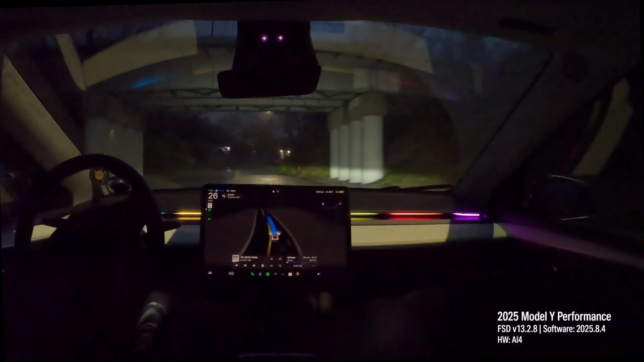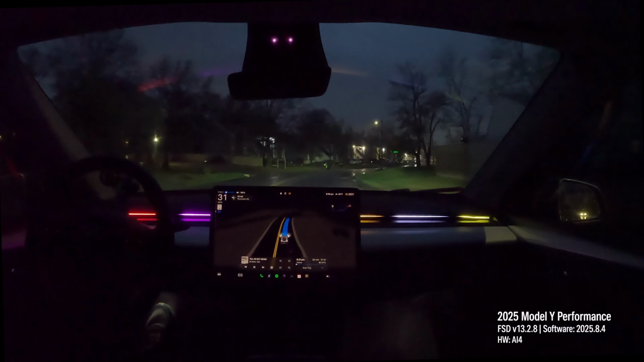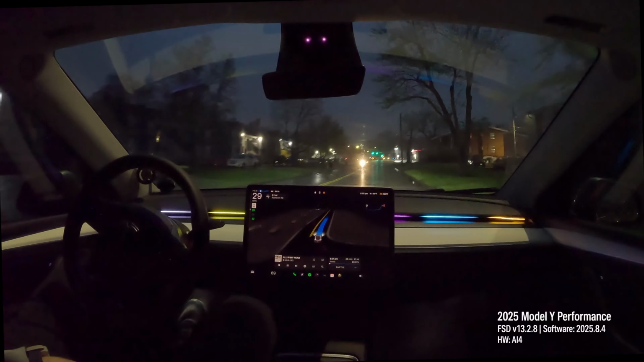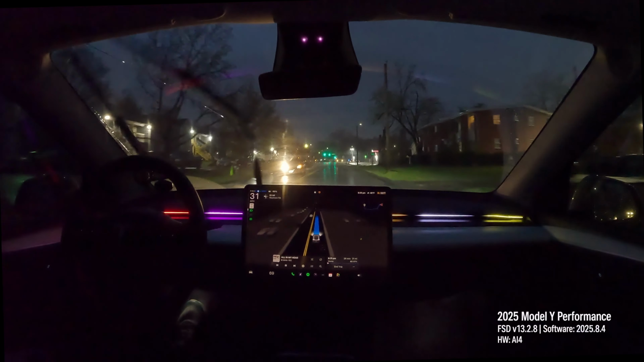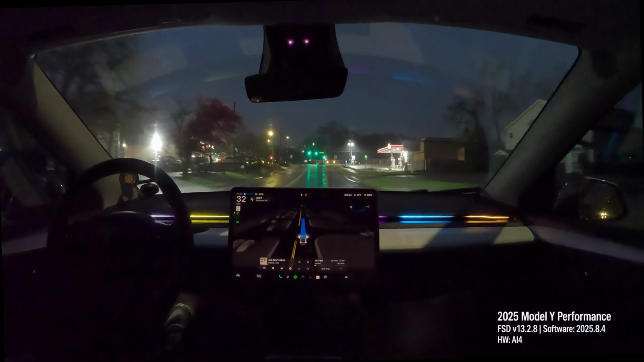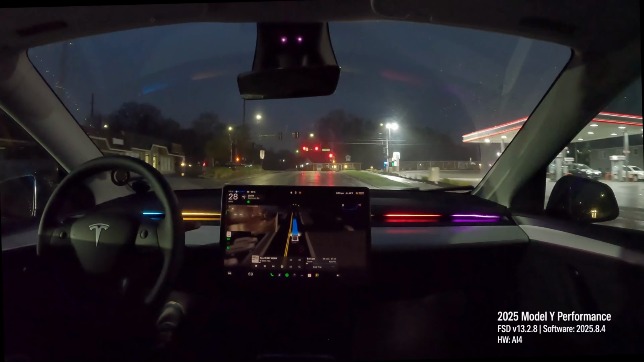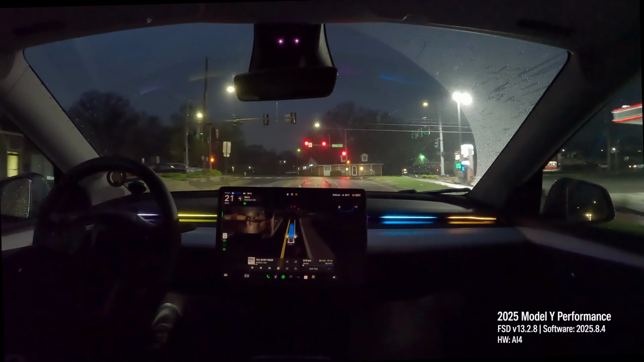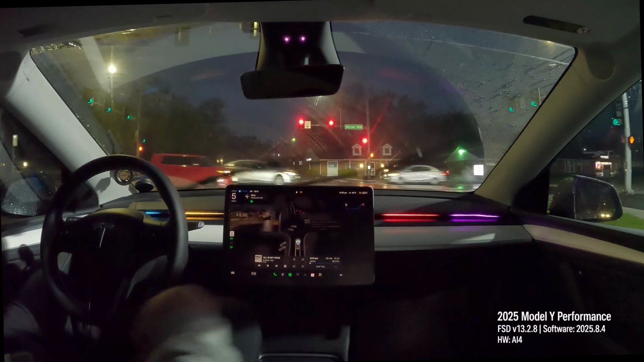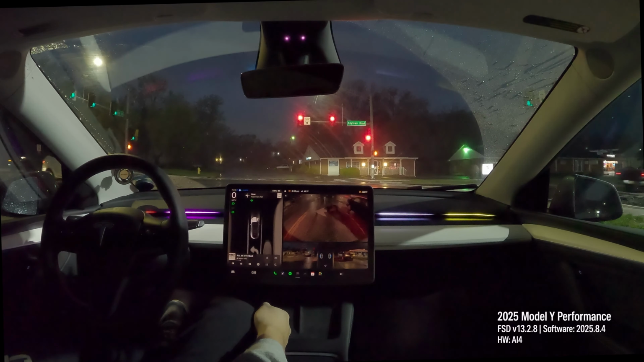So it's raining, so this will be a good test of how this performs with, I should say, obstructions. Not that rain is a huge obstruction, but it can be, especially on the cameras. Actually, as we can see here, with the cameras, they are pretty clear.